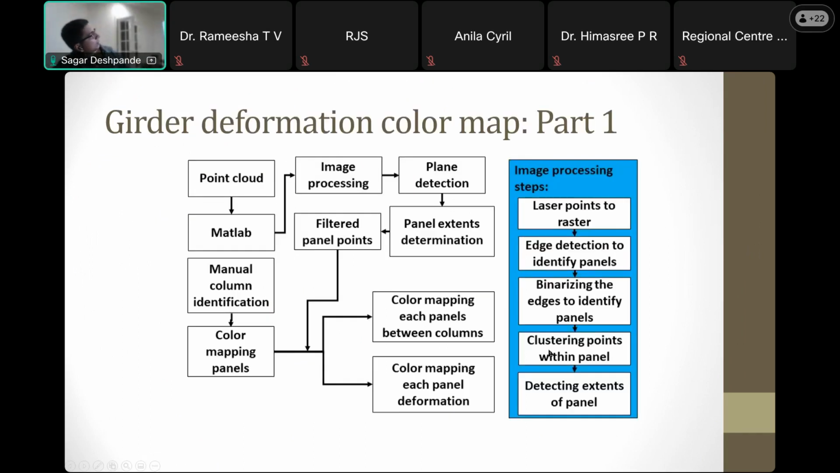So here's my workflow. The first part was getting the girders mapped, using the point cloud, again in MATLAB, my favorite. Image processing to do plane detection. Now I'll show you why plane detection, because these girders had stiffeners and joints, and the area between them was flat.